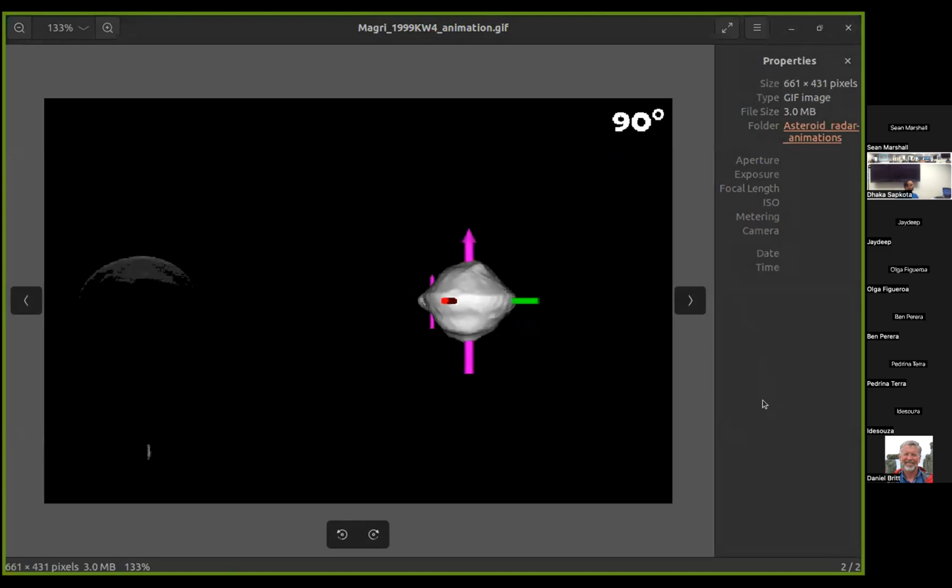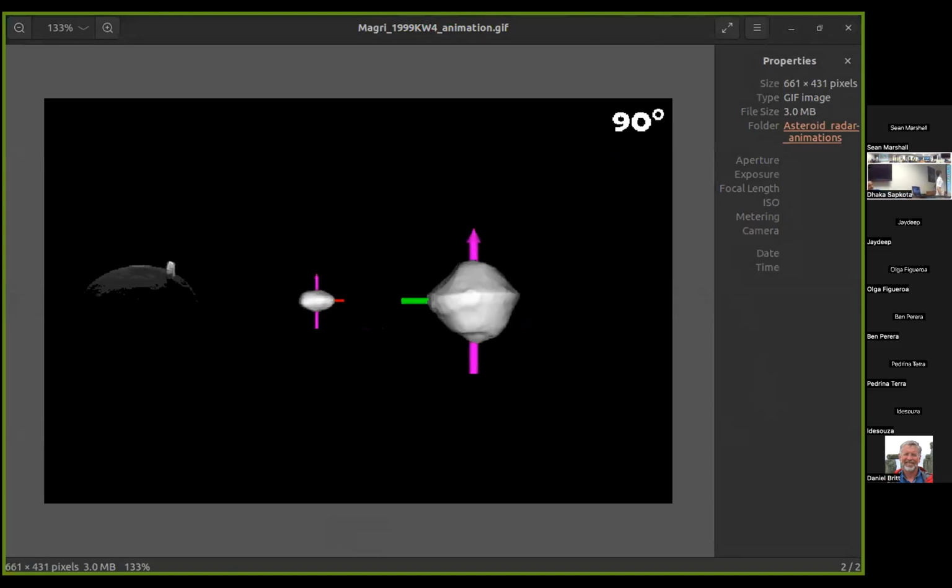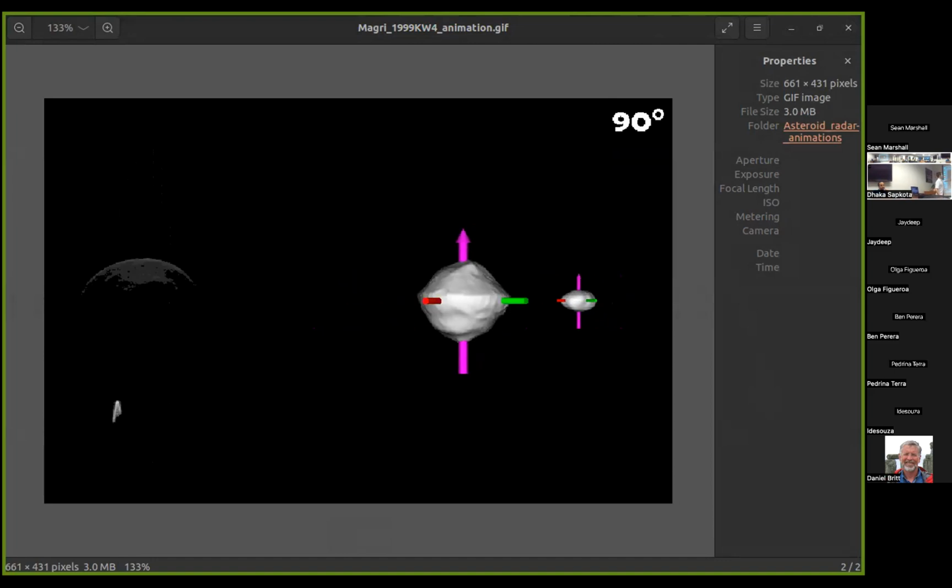Okay, so this is an animation of the binary asteroid 1999 KW4. These animations are the best thing I've ever seen for building some intuition for how to interpret the radar images. They look like grainy optical images, but they're not. What the radar image looks like is not necessarily what your eye would see. On the right is the plane of sky view of the primary and satellite. On the left is the simulated radar image.